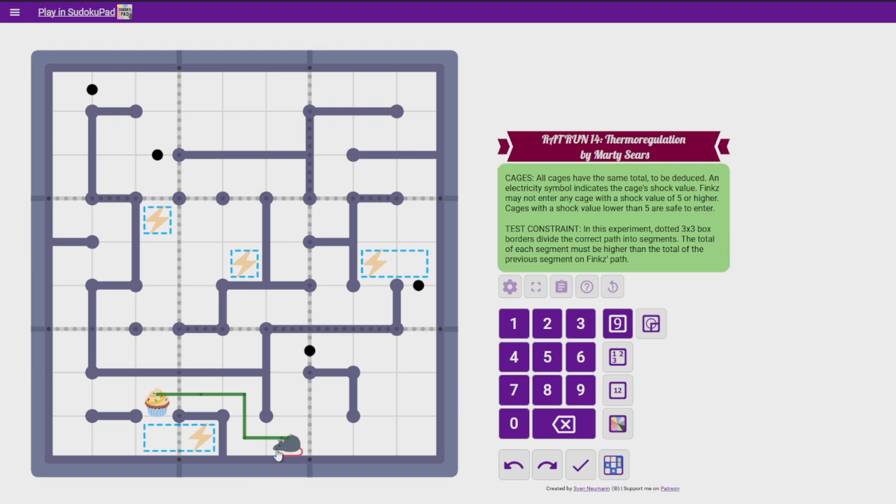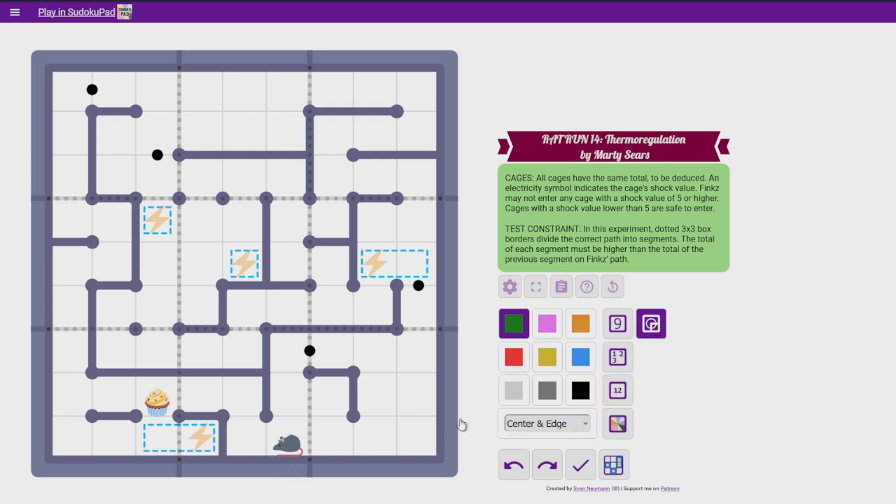So if this was the path, then what is the minimum that these 4 digits can add up to? Well, they could be 1, 2, 3, and 4 in some order. That's the minimum. They would have to add up to 10. Well, that would mean the cupcake has to have a value of at least 11, and that's not going to happen. So that means Finks does not go left as the first thing she does. Which, in fact, does mean that these 3 squares are out of bounds. They're never going to be in the puzzle.